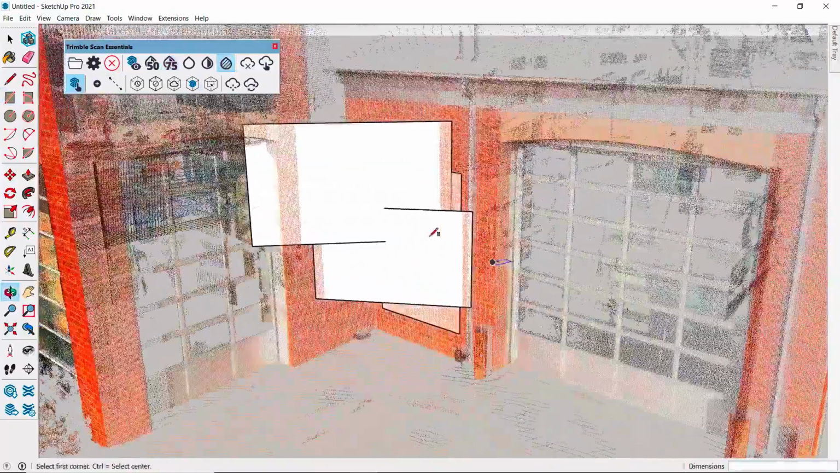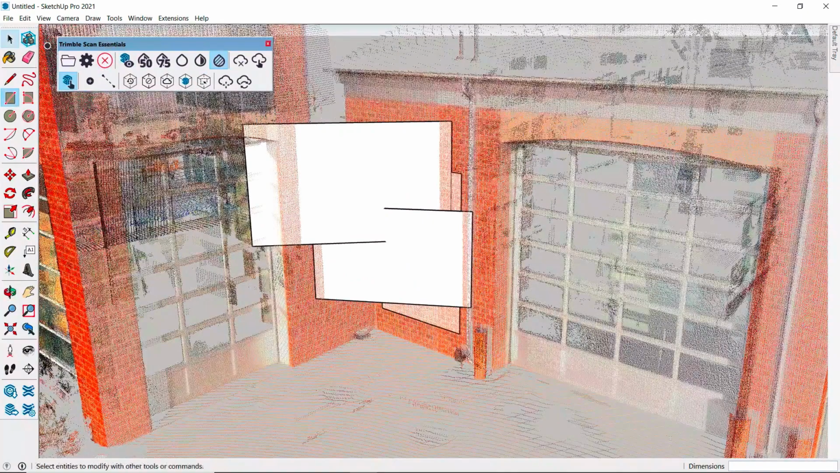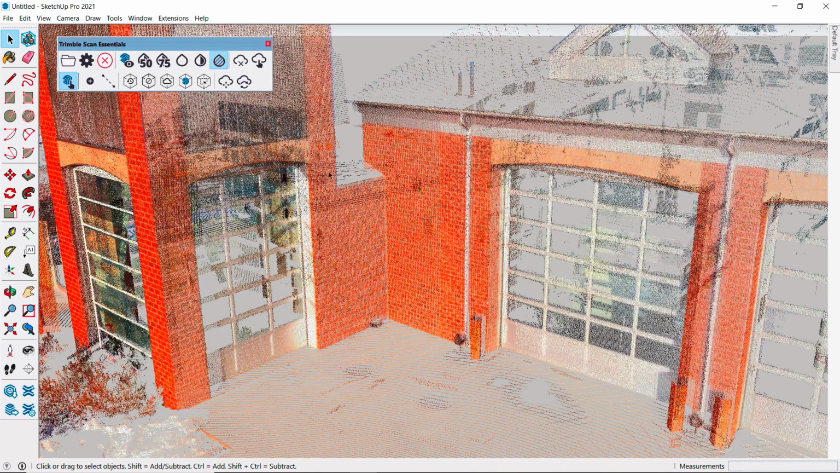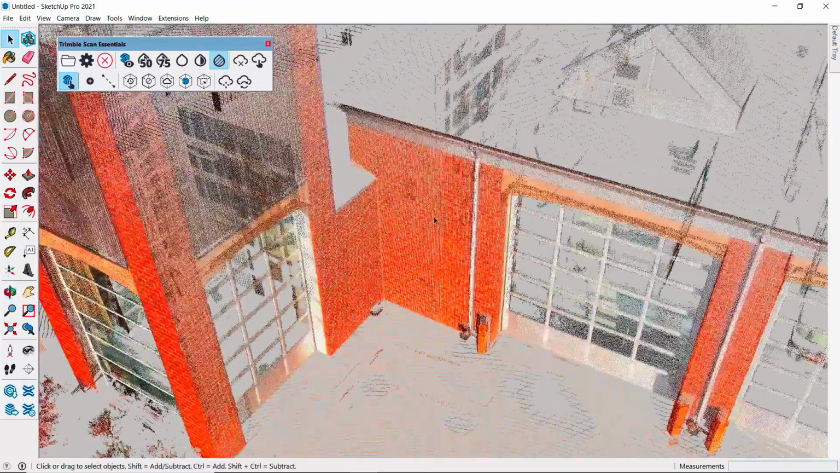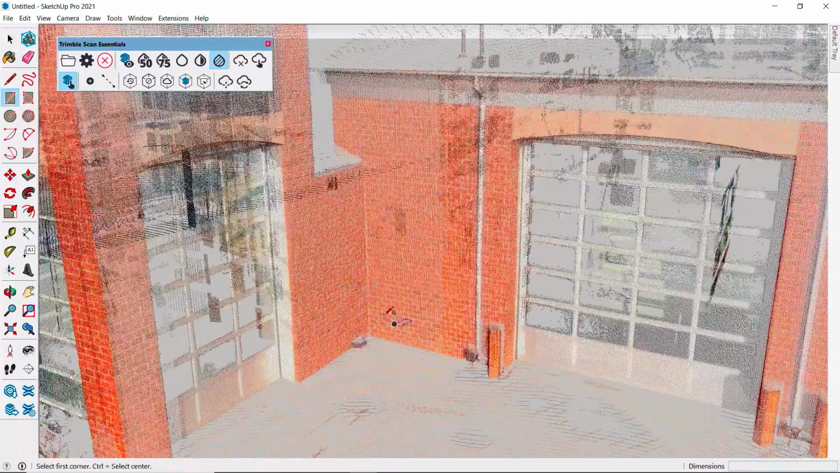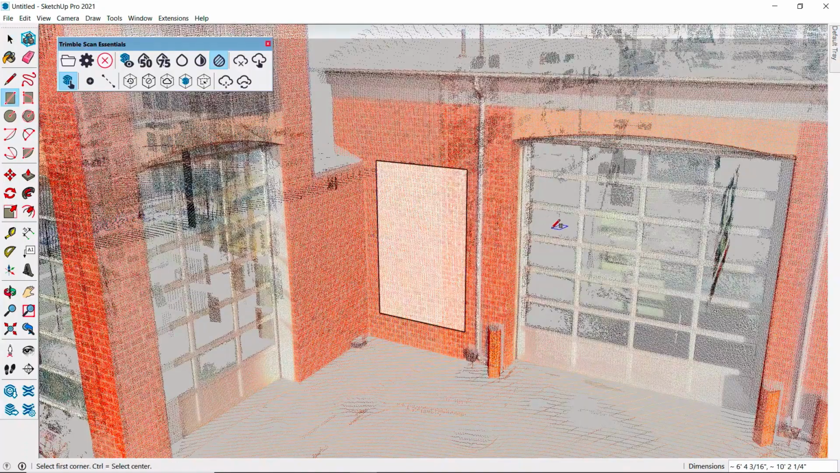The point cloud does not act like regular geometry though. If I draw a wide selection window to select and delete these rectangles, the point cloud is not selected and not deleted. Think of the point cloud as a locked down stationary reference. We'll see later on that you can reposition the point cloud, but in general, think of it purely as an outside reference to your model.